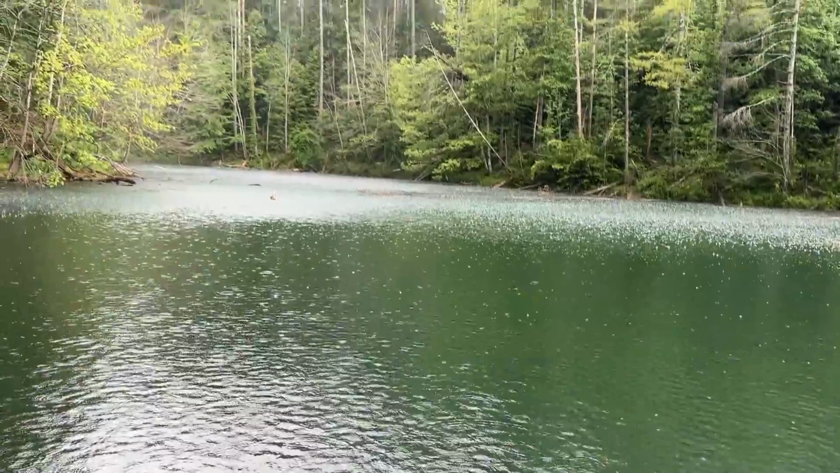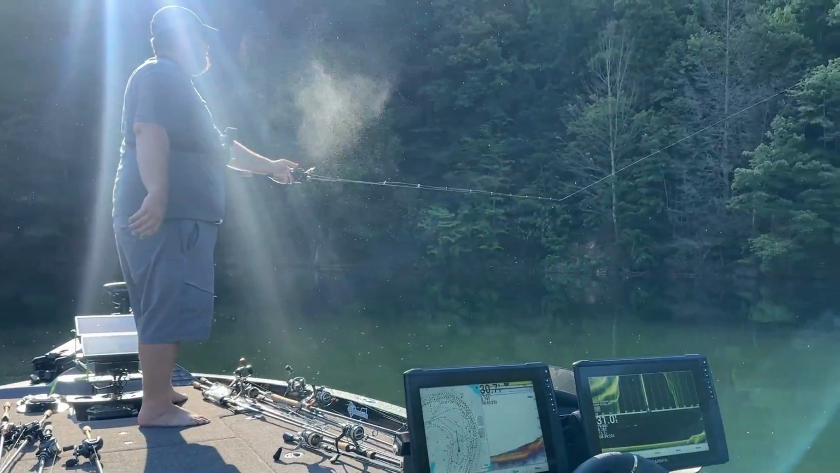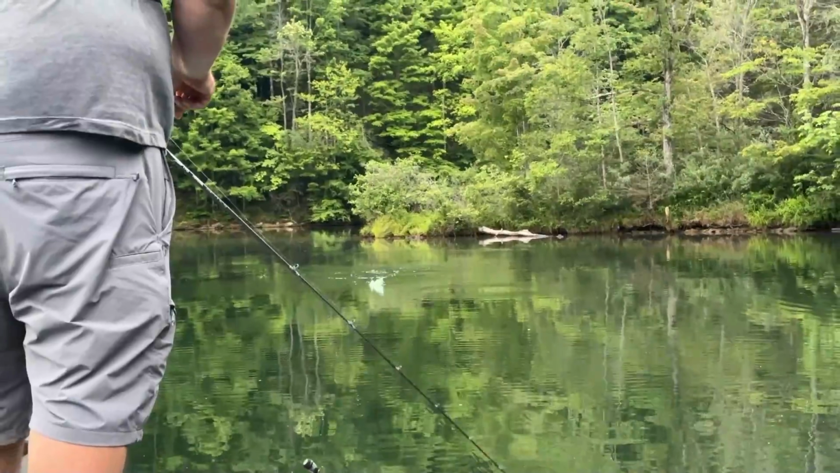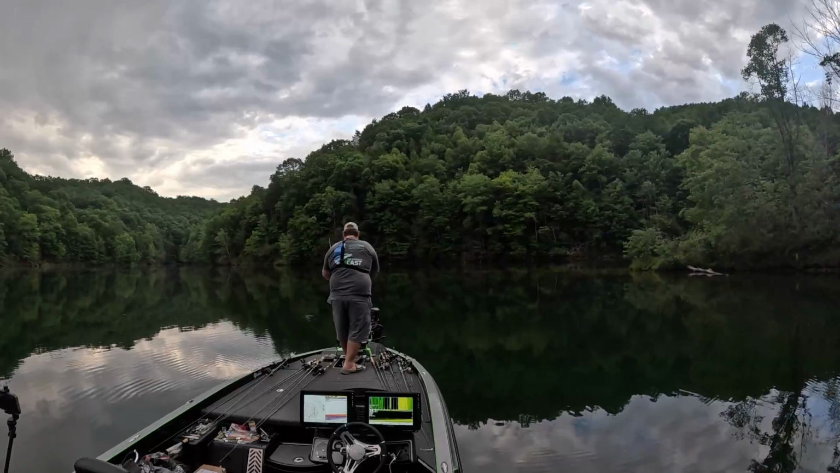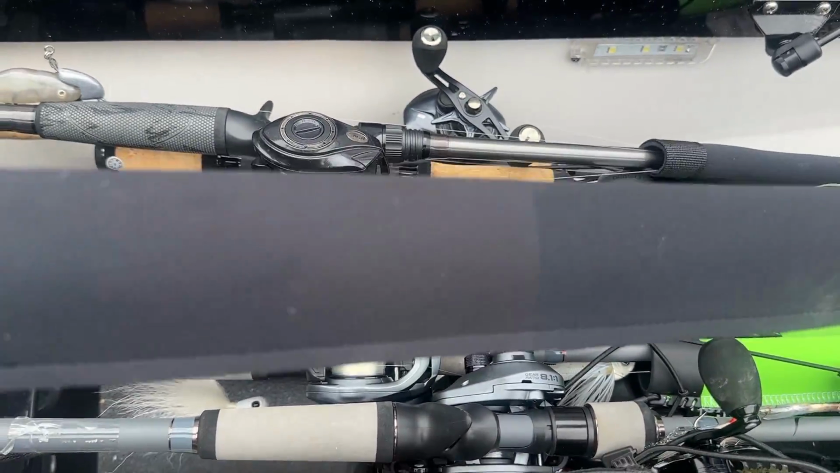All right, geeks, let me give you conditions of the day. We got a little bit of rain and a little bit of cloud cover. It's not supposed to stay around for a long time, but I hope it does because it'll keep those bass up and biting. We hope we're gonna get some topwater. We hope we're gonna get some ledge fishing going, which is gonna mean we're gonna cycle through a lot of baits just to see what we're gonna catch them on.